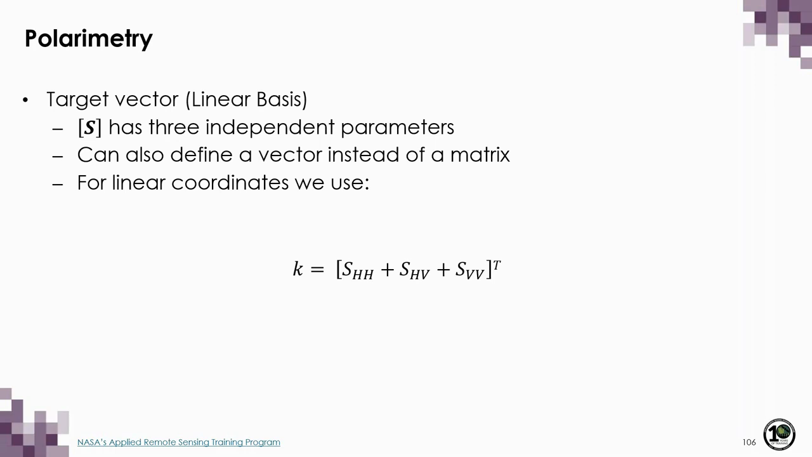So since there are only 3 complex measurements once reciprocity has been assumed, instead of a matrix, what's called a target vector can be defined. Now K, as shown here, is the target vector in the linear coordinate form. And note that each element is a complex number still. And the superscript T reminds us that the column has been transposed. So what you can do is represent each of these elements in an RGB composite.